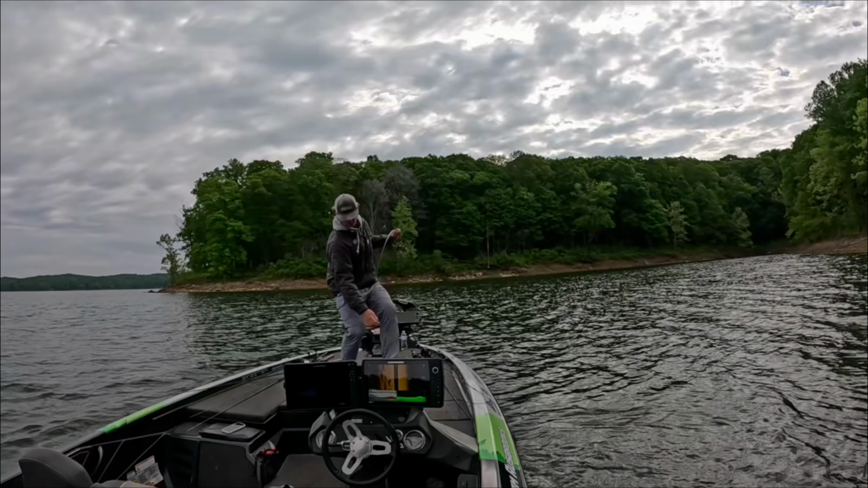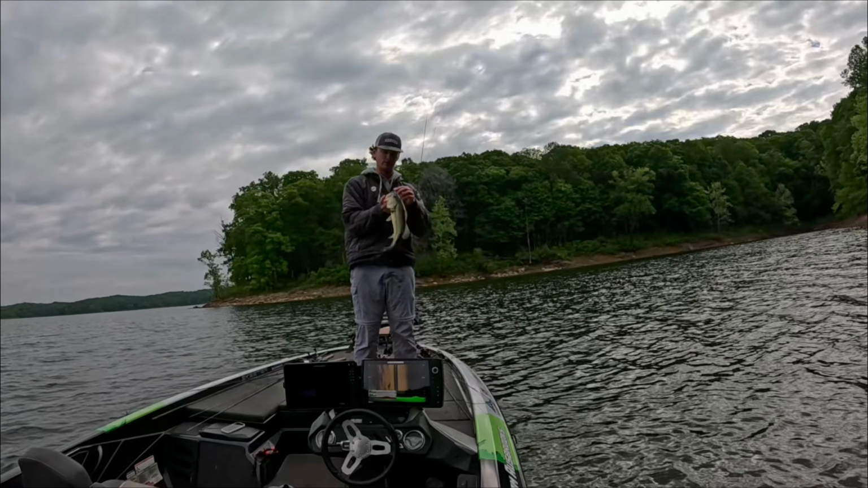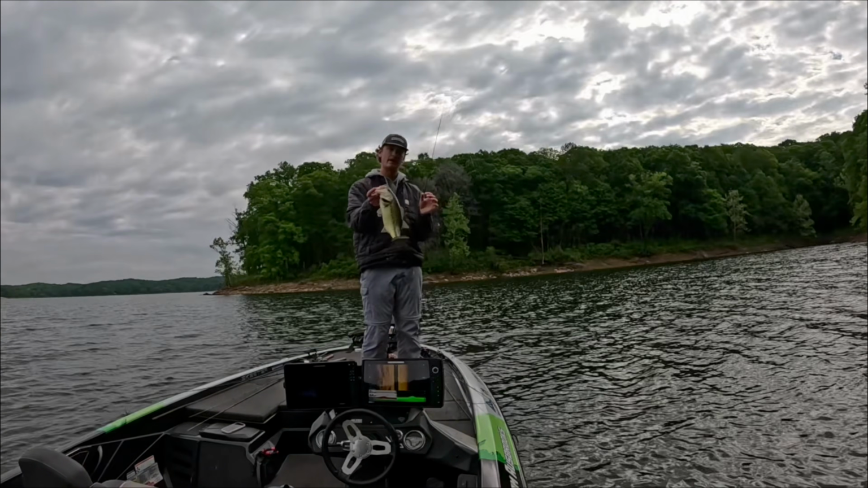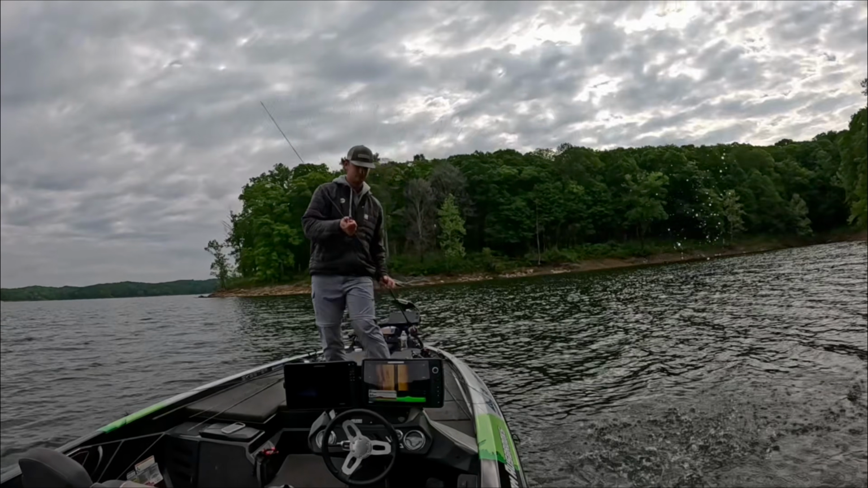There's another fry garter for us. About cookie cutter seems like here. This one may be a little bit bigger, but another 2-pounder. That one fell for the Senko. First cast on that one.